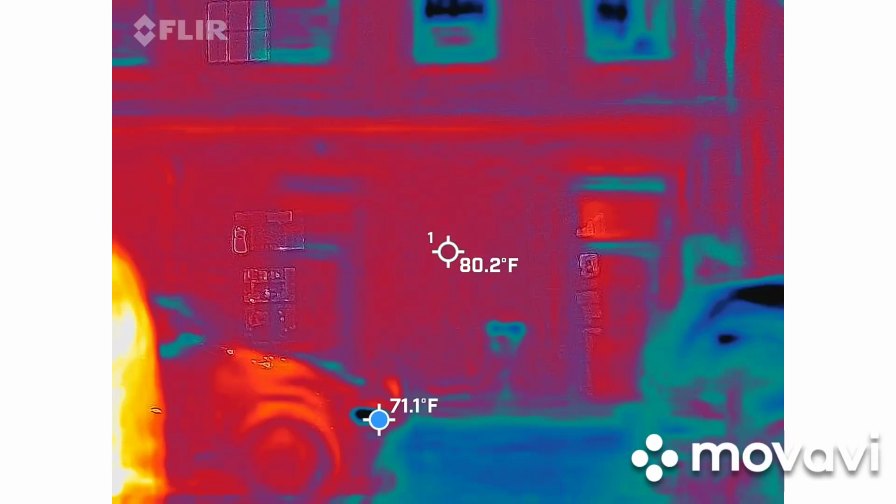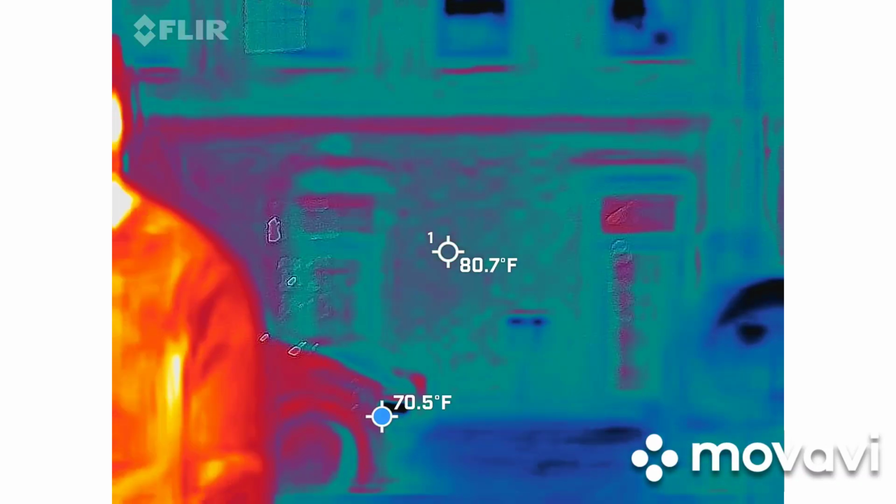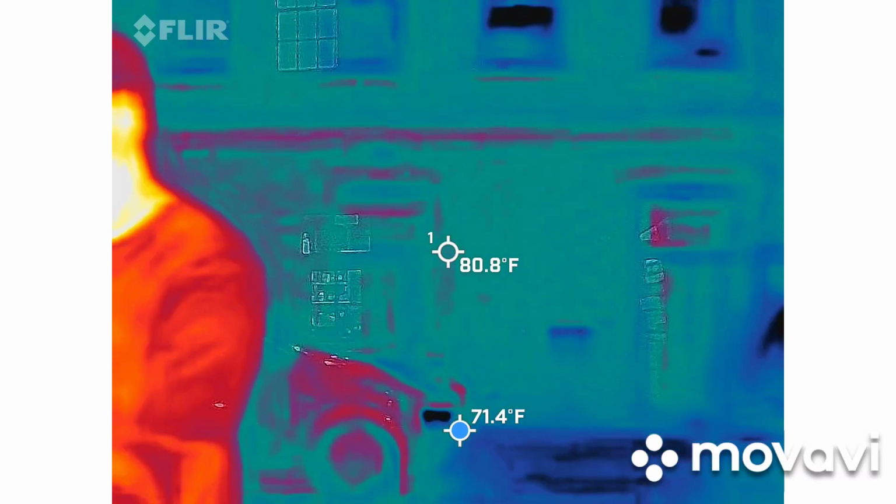So the cool thing about lasers is obviously you can probably see them really well through your camera, Ben, but the whole point of this is we can't see the lasers until something passes through it.